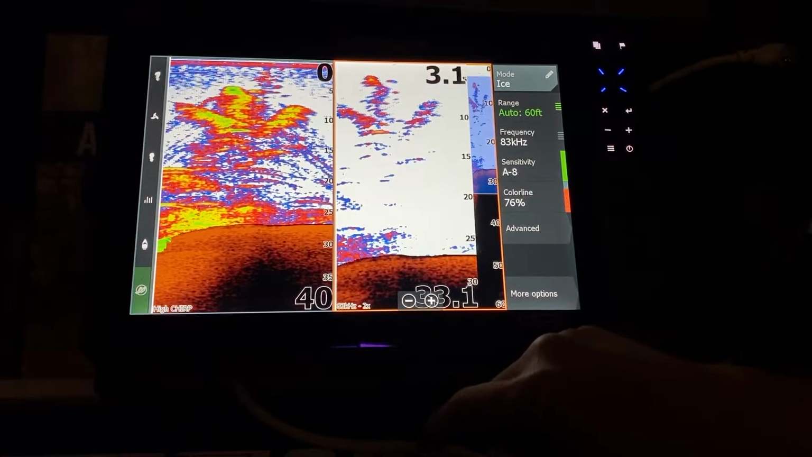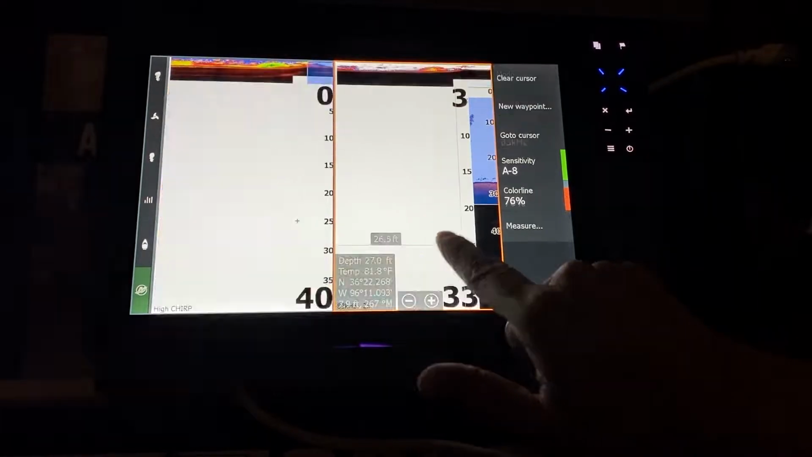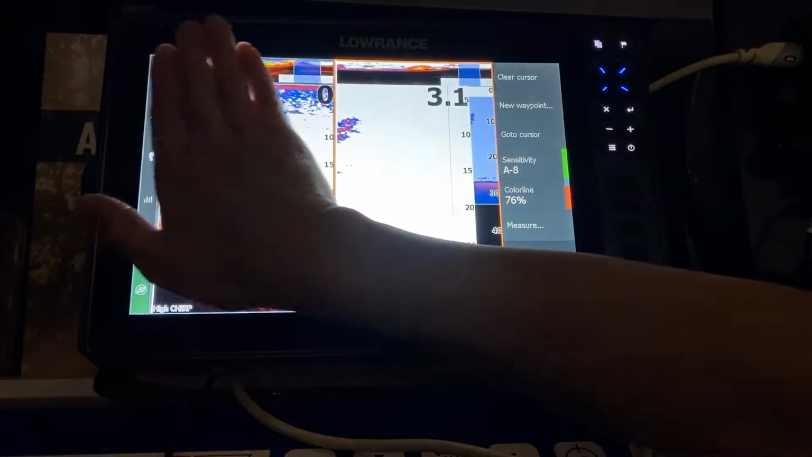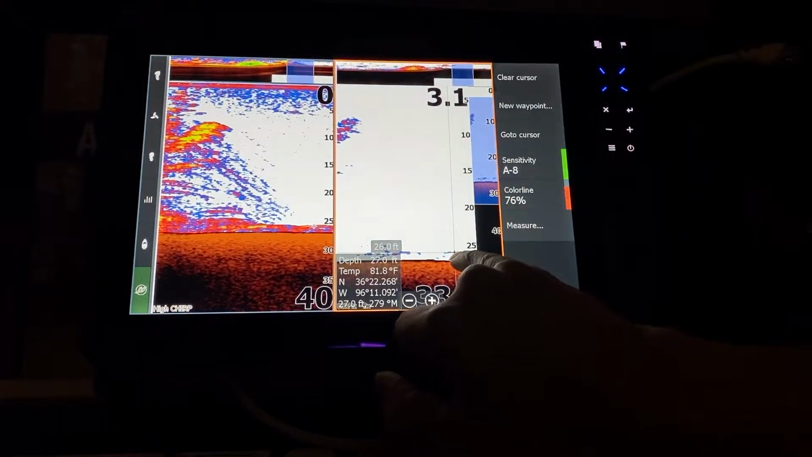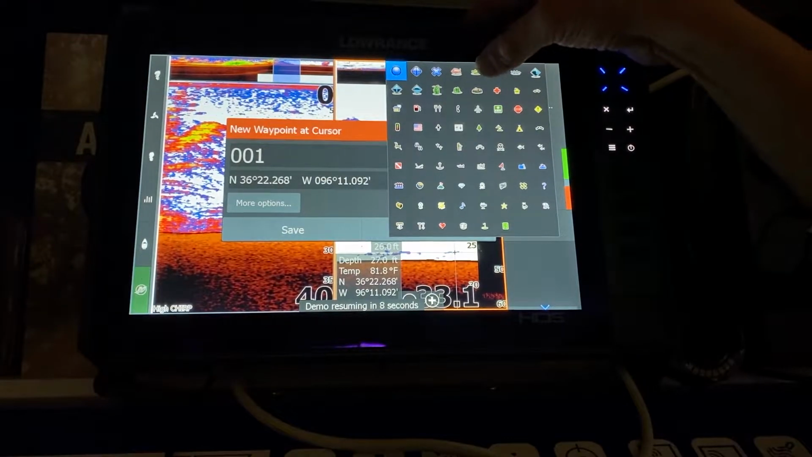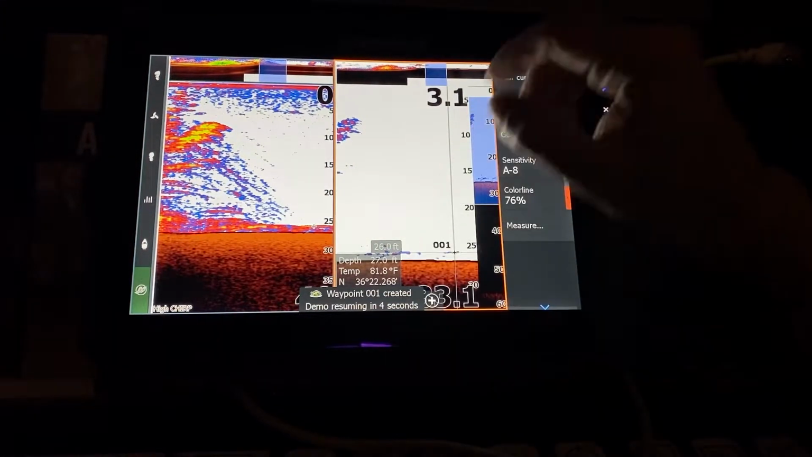So we're just going to wait until we see something on the demo screen. We can try this one here. So there's a fish right here that, so let's pretend we don't see anything on this screen, but we see a blue fish right here. We hit the waypoint button. We're going to save it as a green colored fish, and we save it. So we've saved waypoint number 001.